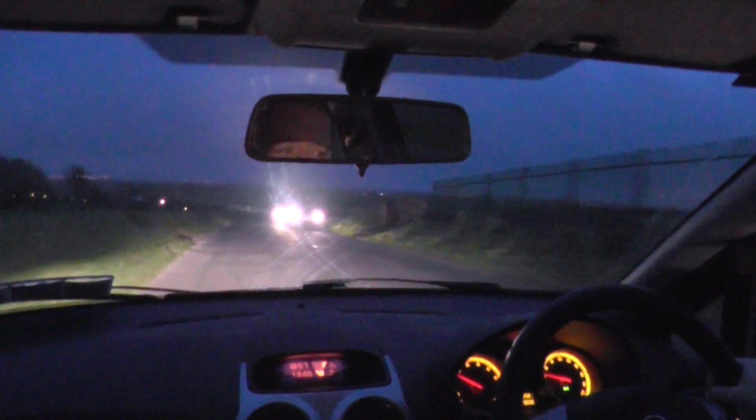So there's a car coming towards me here, and the lights are a bit dazzling, so I'm just looking to the left verge of the road here, not looking directly at the lights, being aware of the sign up here as well, which says there's a junction, and that's a crossroads ahead. So a crossroads coming up.